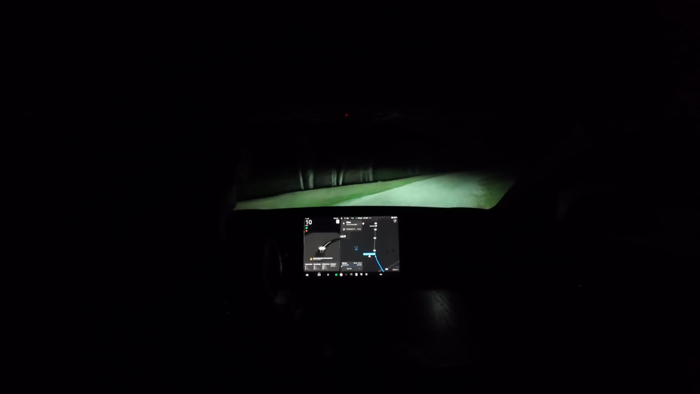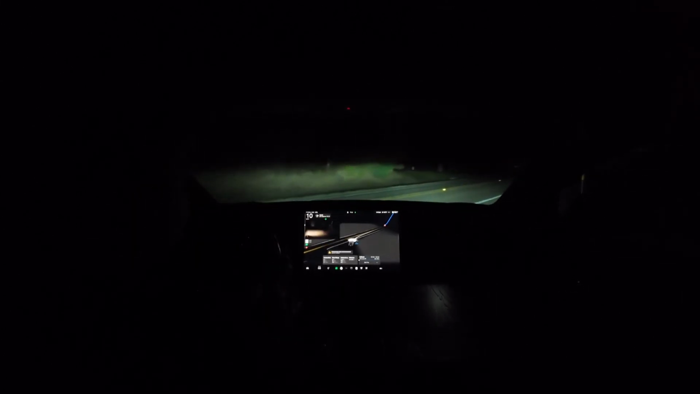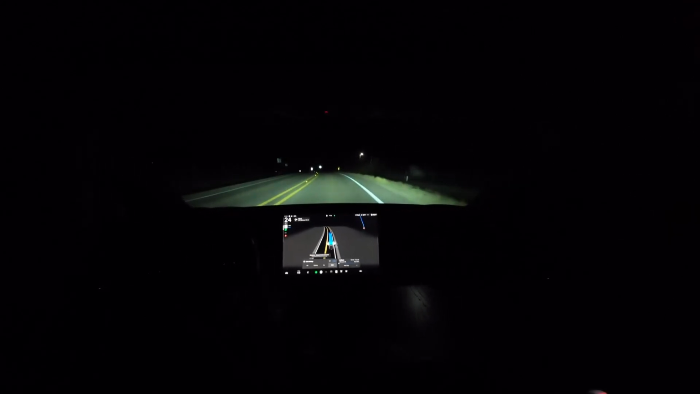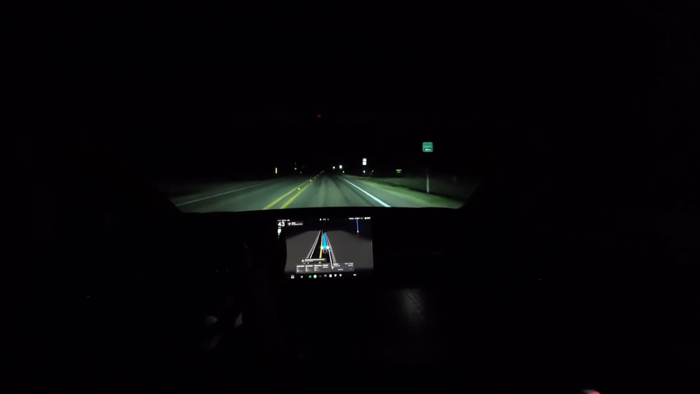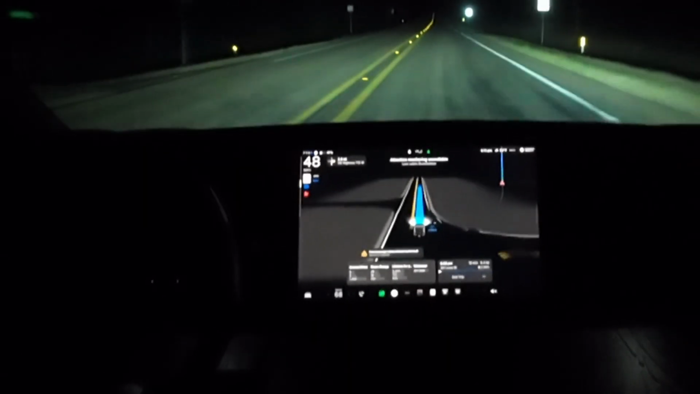So obviously you can see it is nighttime, which will be a good test of full self-driving. Let me get myself going here and engage full self-driving. Now this is FSD supervised, so I can have my hands off the wheel, but since it's nighttime, that might not be super possible. You can see attention monitoring unavailable.